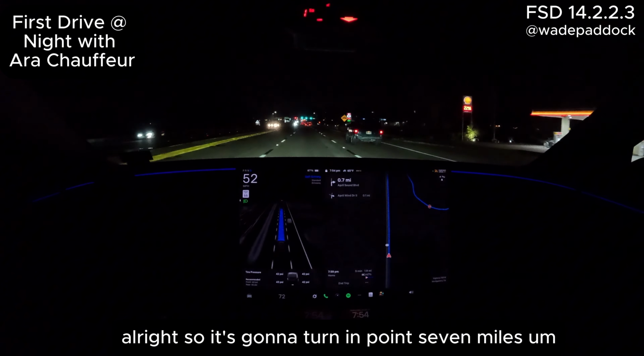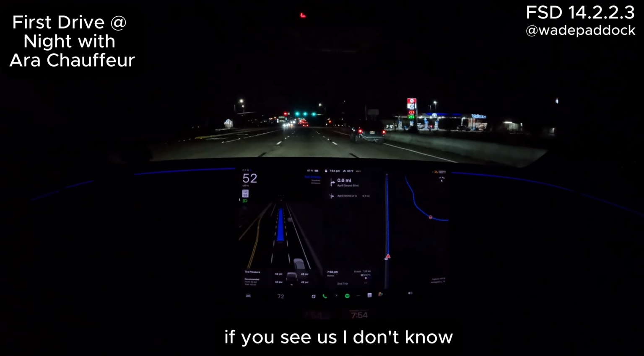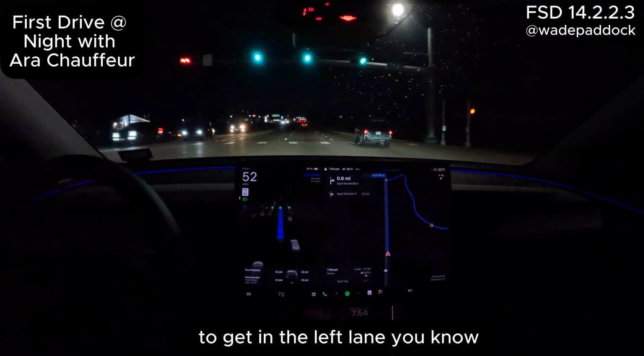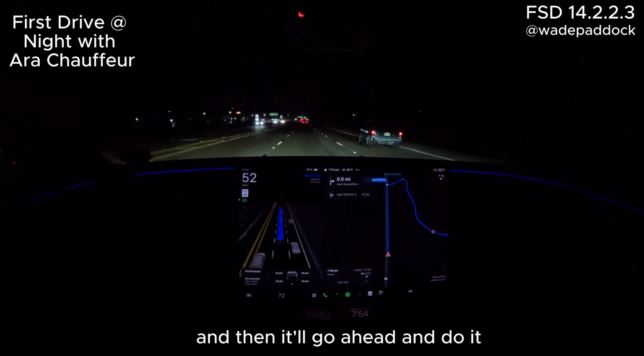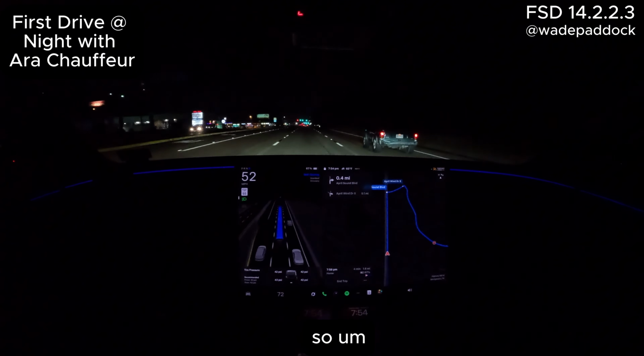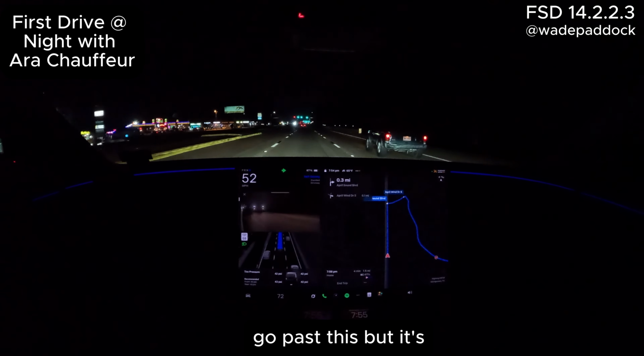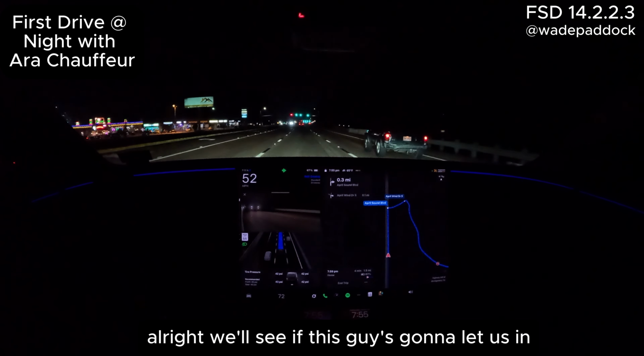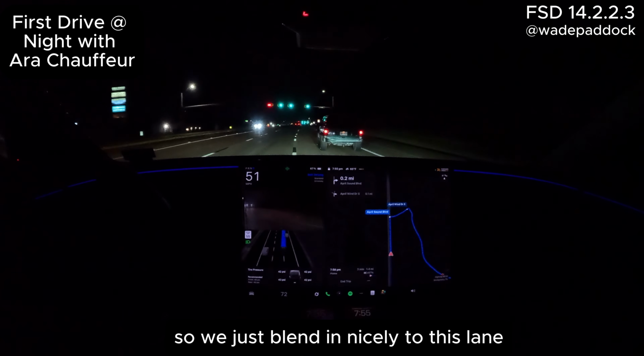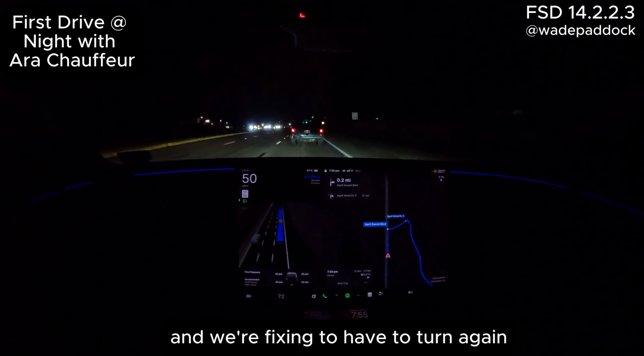All right, so it's going to turn in 0.7 miles. If you see a certain time that looks like it would be good to get in the left lane, you can go ahead and put your blinker on, and then it'll go ahead and do it. In this case, we've got a car coming up fast on our right, so probably just have to let it go past us. But it's put the blinker on. All right, let's see if this guy's going to let us in. It looks like he's slowing down, so we just blend in nicely to this lane, and we're fixing to have to turn again.